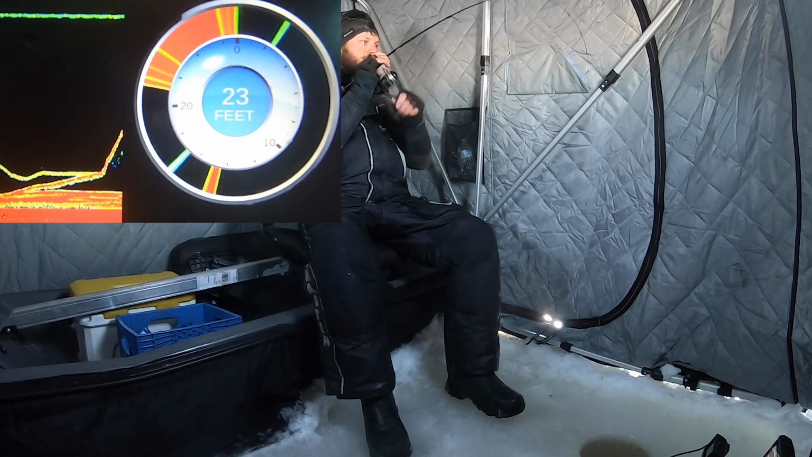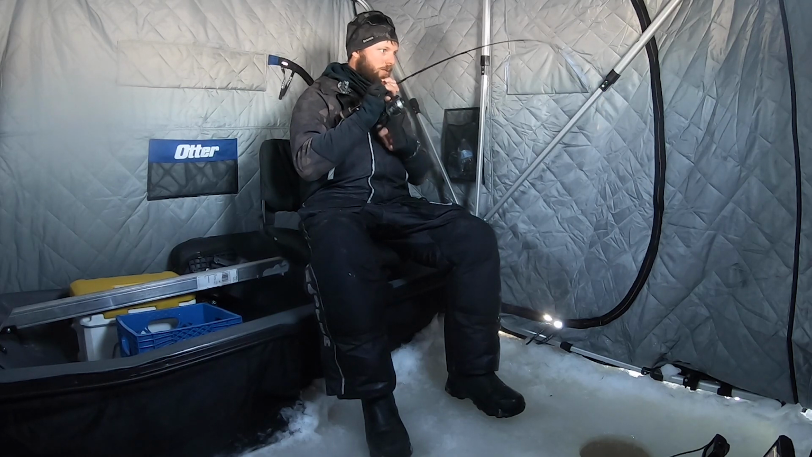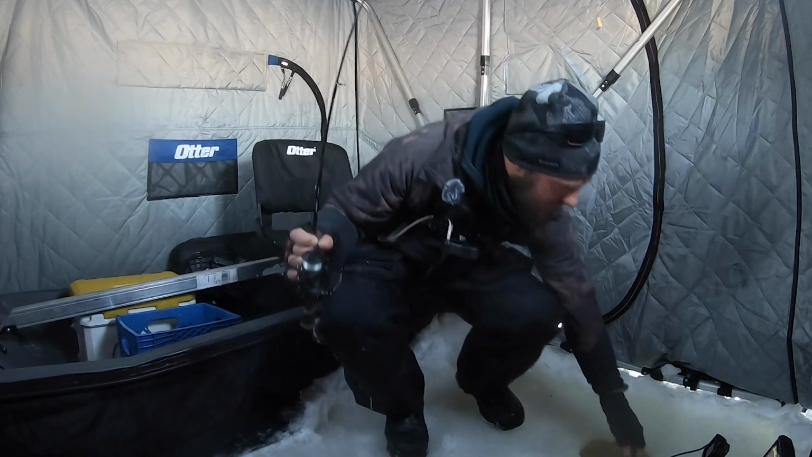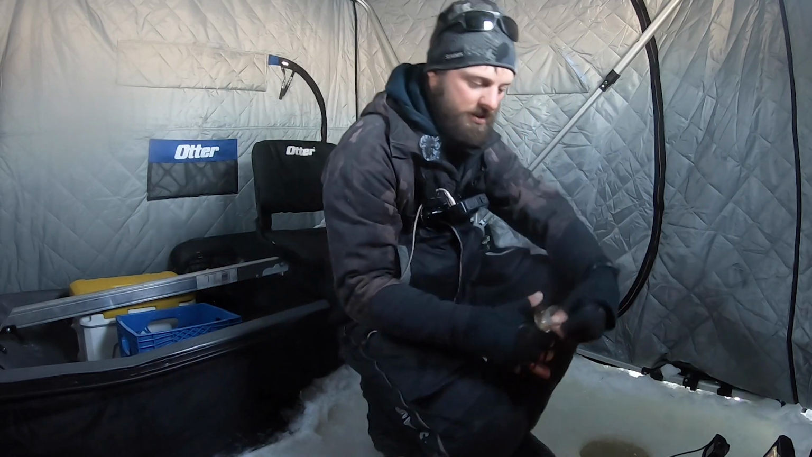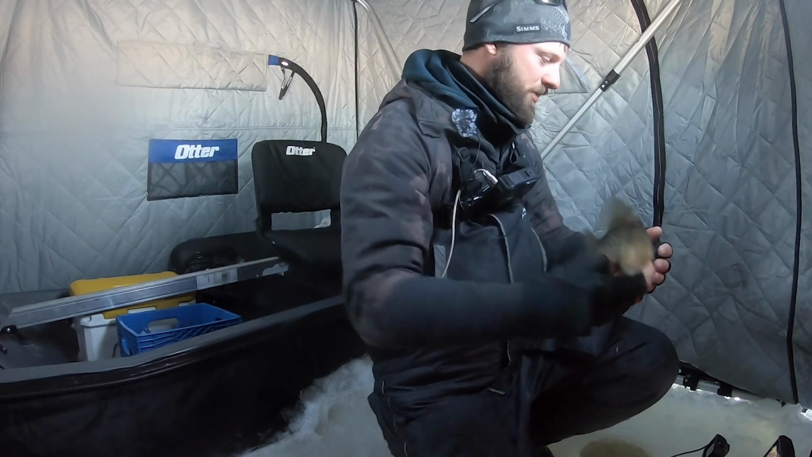Got him. Feels like a halfway decent fish. Anytime you're dropping down into a wad like that, you should be catching one relatively quick. Oh yeah, just another nice cookie cutter, 10-inch fish right there. There we go. These are the fish that everybody's coming out fishing for. These perfect eater size ones.